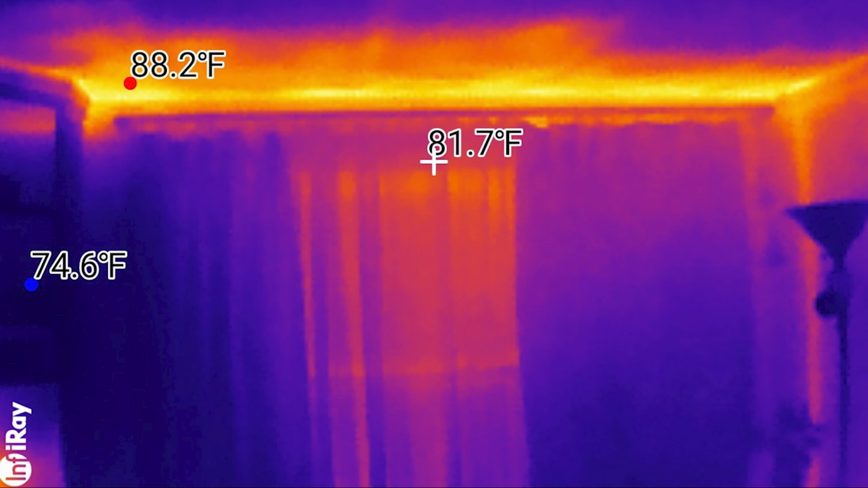Another feature I thought was pretty cool is picture-in-picture mode, where you can see the thermal image and a real-life feed through your phone's camera at the same time, which is great if you can't tell what you're looking at. It doesn't work so well up close because the thermal camera hangs off the bottom of your phone and your phone's cameras are on the other end. They don't quite line up when you need to get close to something, but from a distance, it works pretty well.